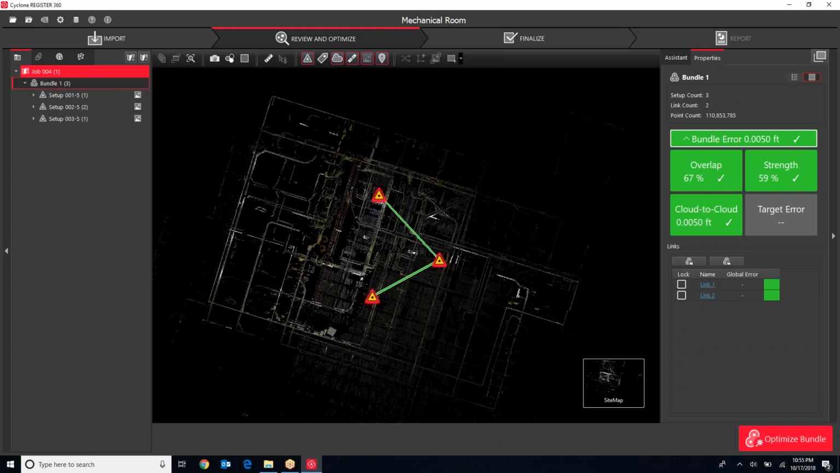If I click on the bundle here, I can look at my strength of error on the right, showing me the overlap, the cloud-to-cloud accuracy. There is literally error into the thousandths of a foot between these. So it's very, very tight scans.